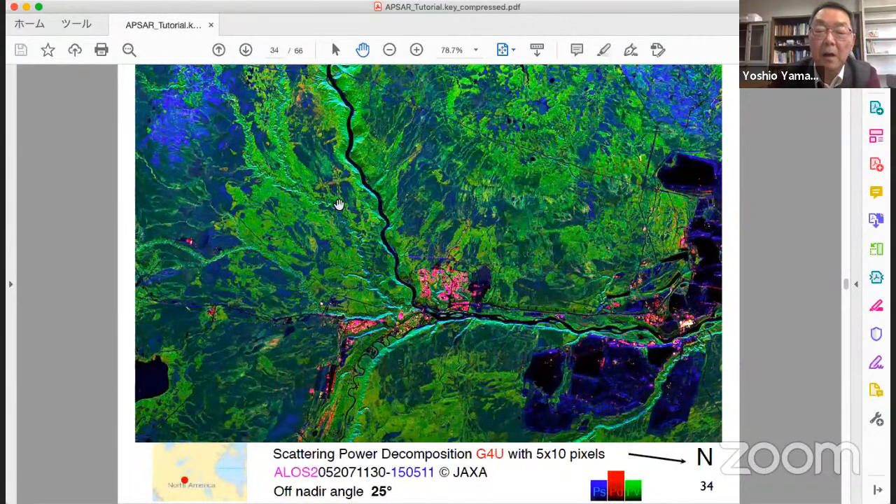This is a forest, boreal forest in northern Canada. The location is depicted here. In the center, you can see red area. This is Fort McMurray city. This is surface scattering area.